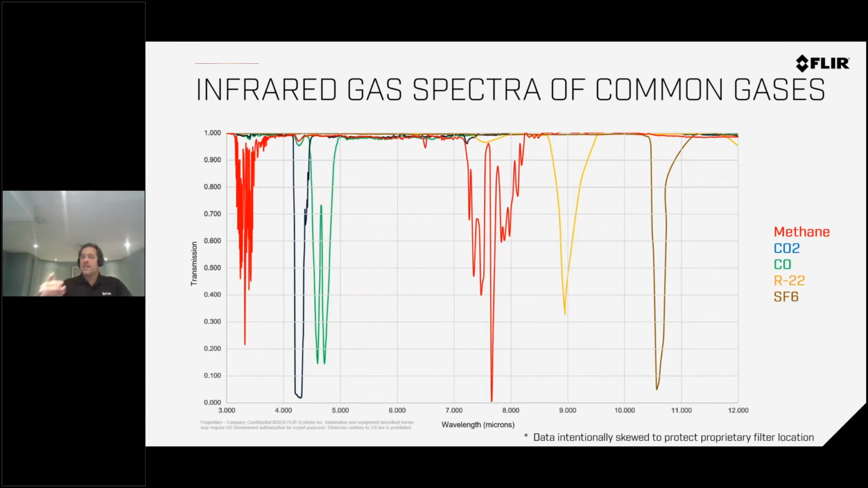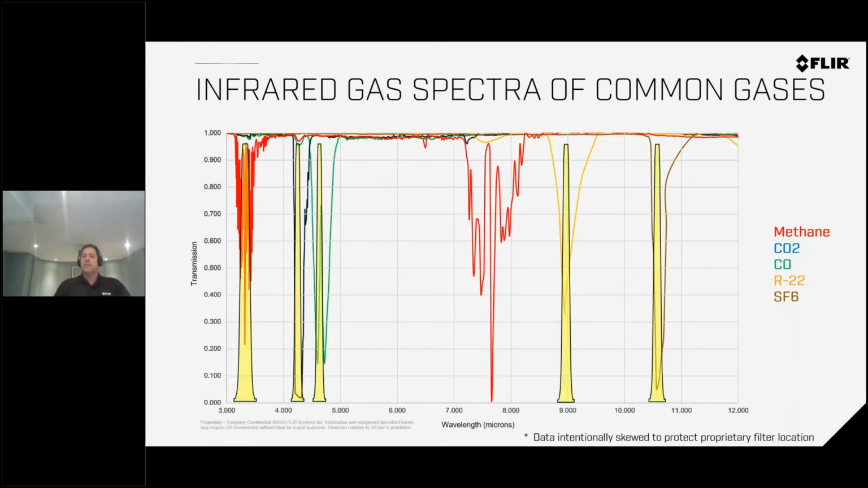It also means not every gas can be picked up by the camera. So the GF77 will not see every potential gas leak out there in the industry, just like any of our other models. Hence we have cameras designed specifically for methane, CO2, carbon monoxide, and refrigerant gases like R22 or SF6. In the case of the GF77, we have lens options to let you switch between methane and SF6. They're designed specifically with peak absorption filtering to be able to see those gas leaks.